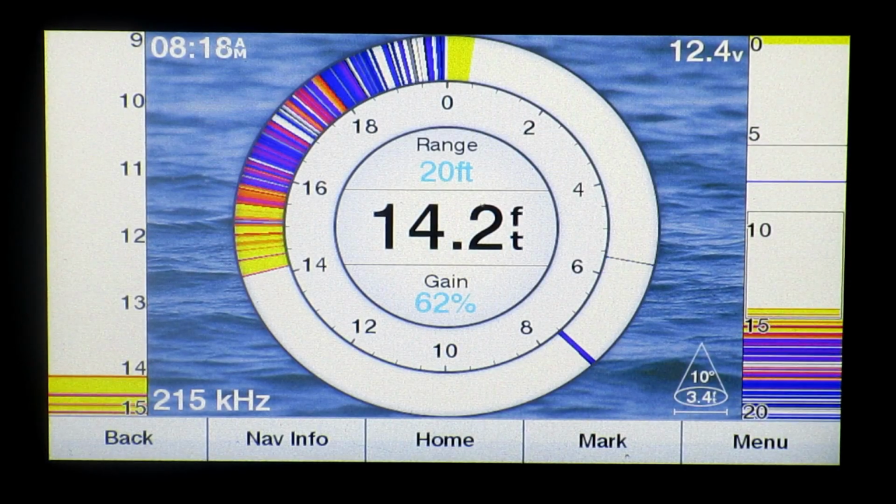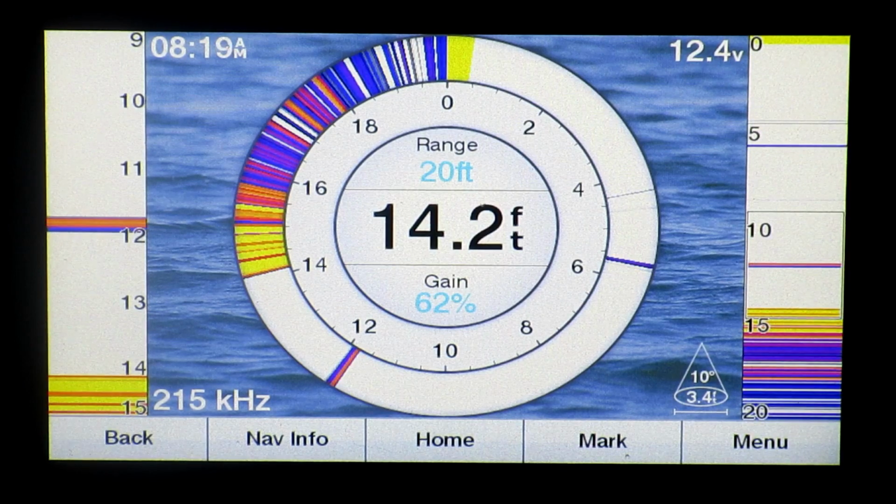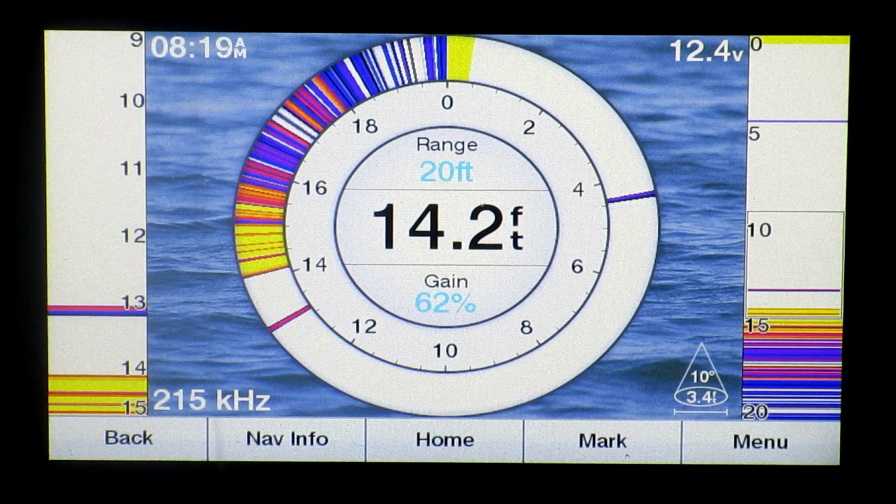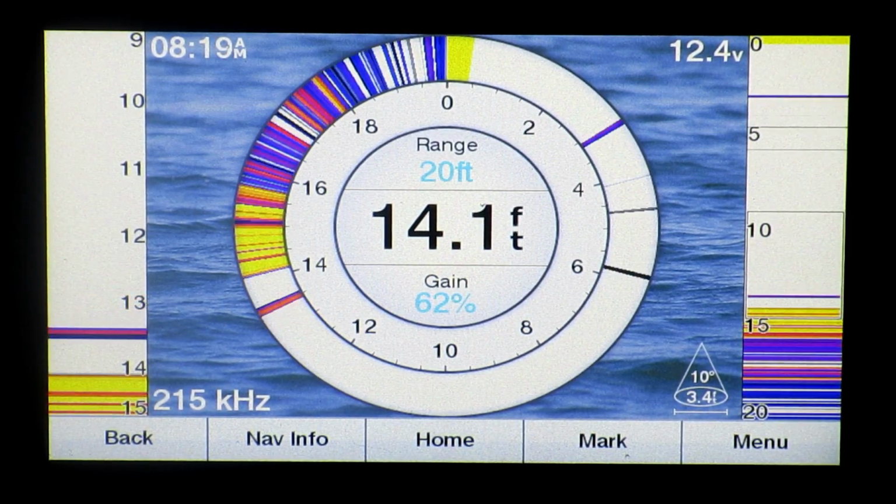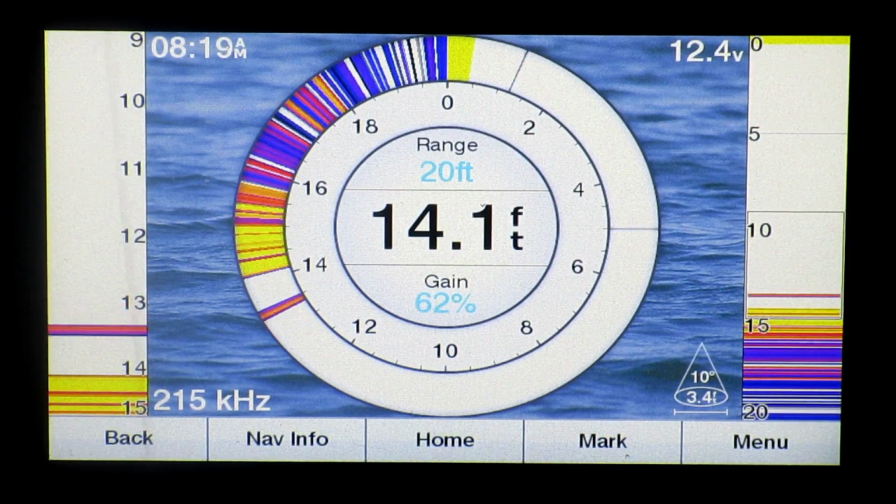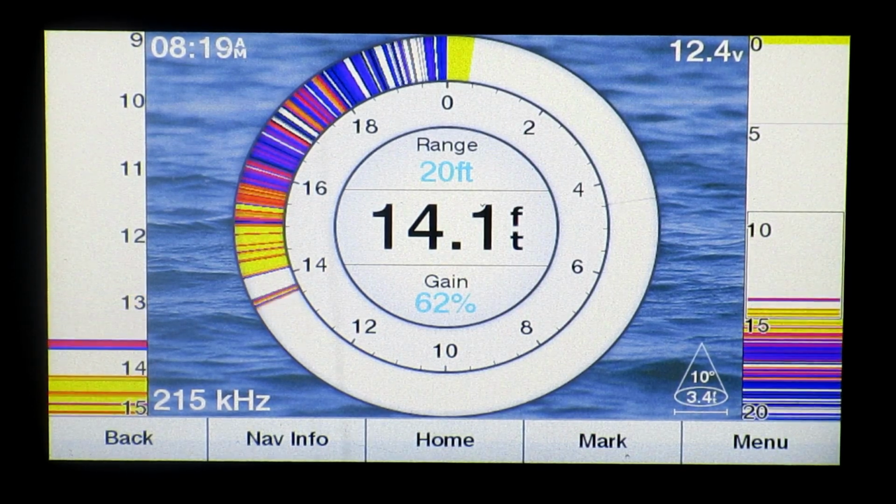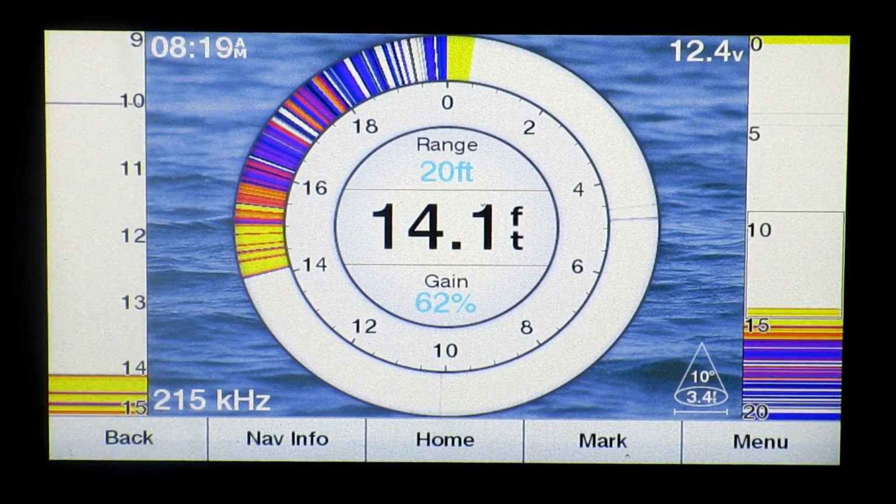Alright, and I'm going to go right to the Tungsten Jig just to show you the difference, because obviously the flutter spoon shows up as well. There goes my Tungsten Jig down. He's about a foot off the bottom right there. Again, this is just a little tiny jig with a tiny soft plastic tail on it. And you can see how it shows up pretty clear. See if there's any fish. I mean, you saw earlier, you could definitely see target separation between the jig and the fish. Alright, so that's it for the flasher mode on the 73.